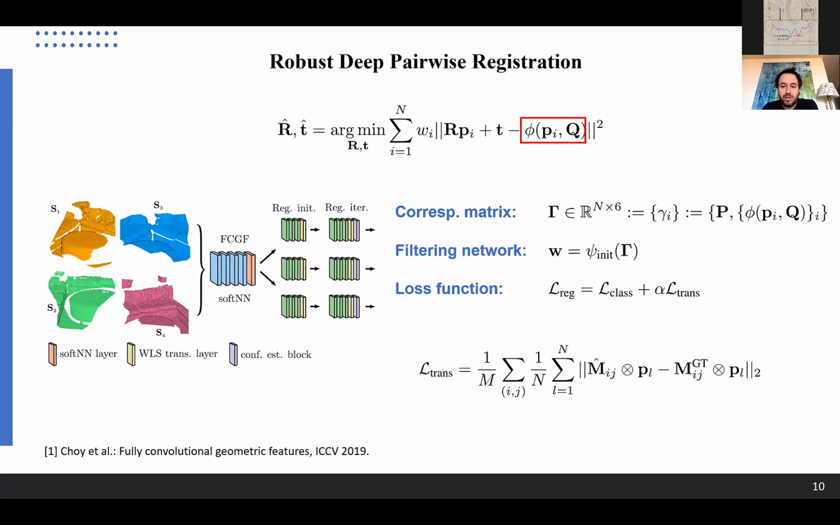Since we have that now, we could further compute certain weights, which allow us to have correspondences plus related confidences, which we do by a confidence estimation block.